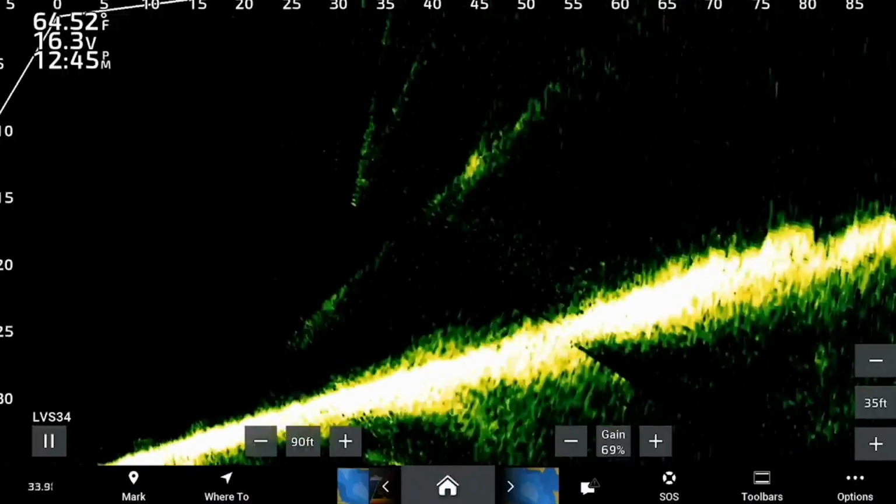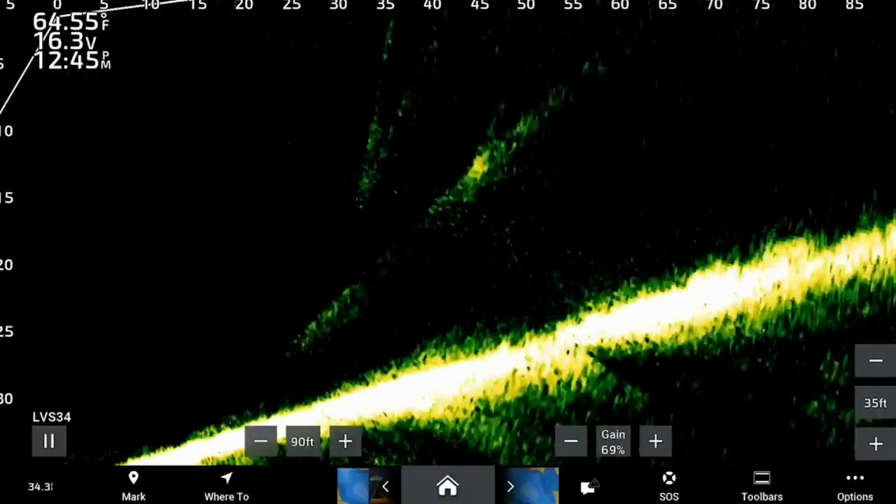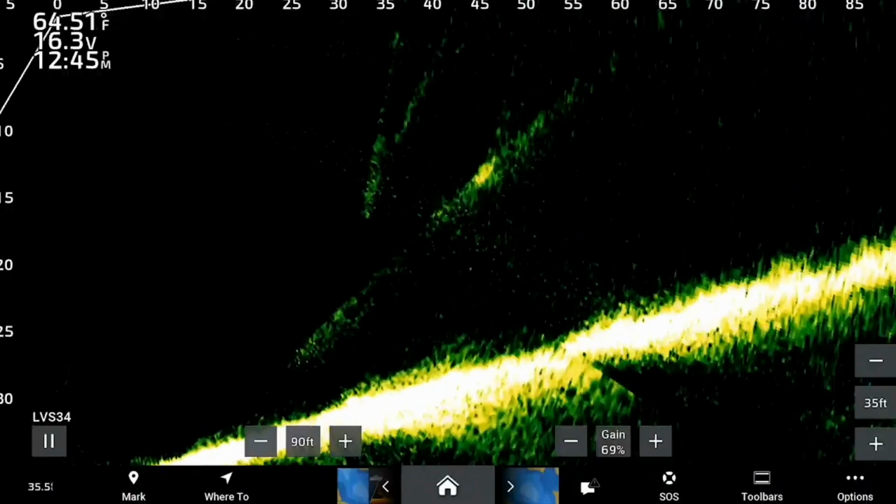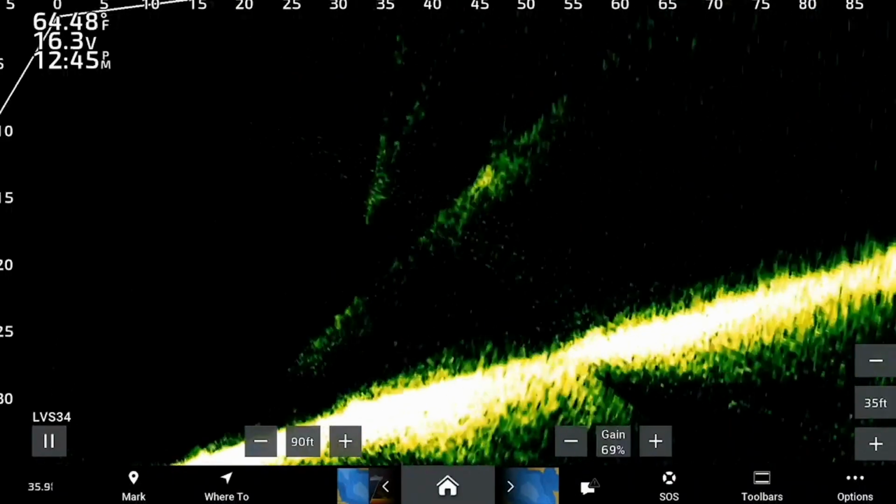The gain, I always leave at 69%. That's just where I leave it. 70, 71, 68, doesn't really matter. That's the gain that I like.